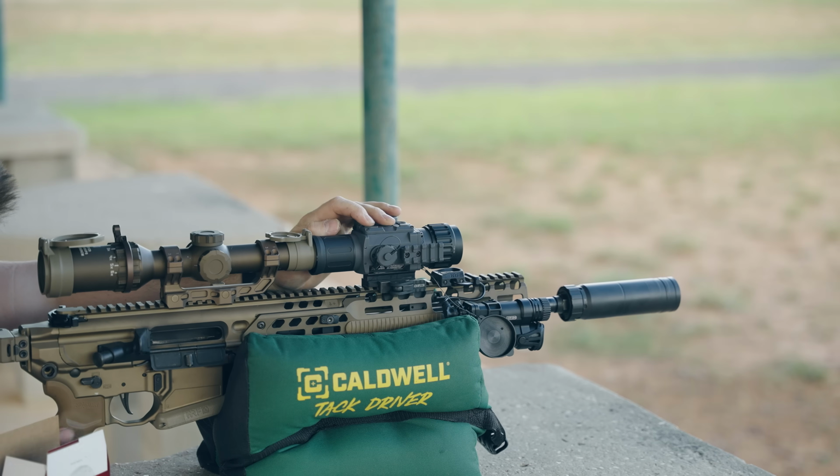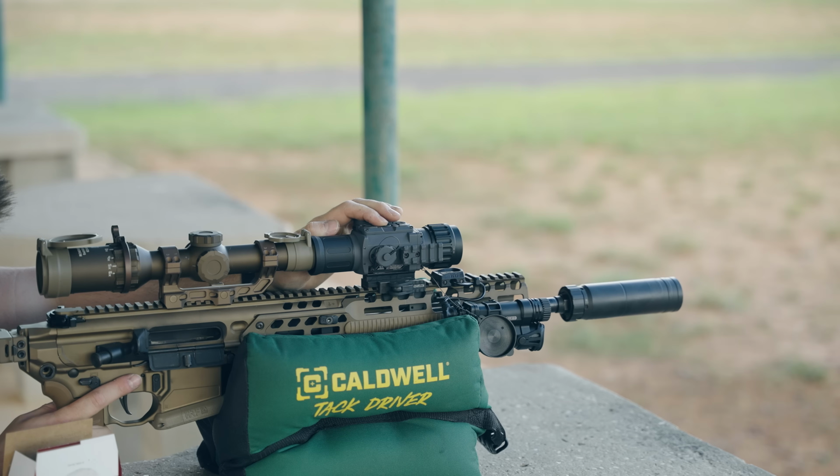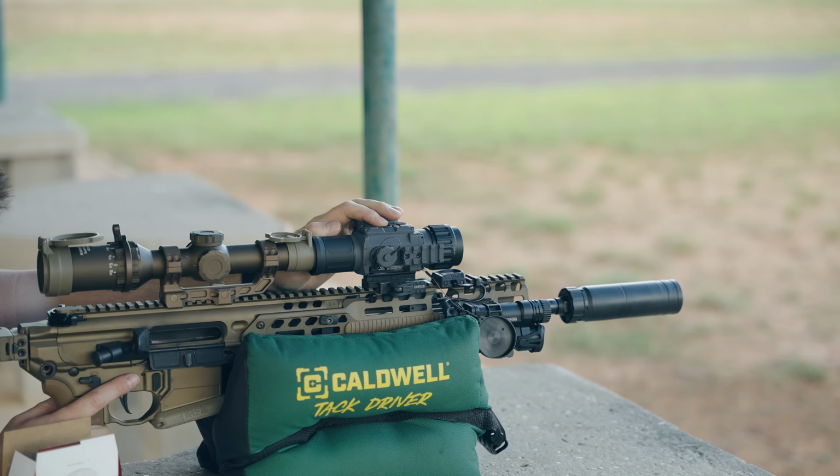Now, that being said, another con or nitpick is that there was not a sleep function. A lot of thermal optics, you tap the power button and it'll turn the display off to save battery life, and then you can tap it and make it go back on. I did not catch that on this optic. You had to actually shut it down and turn it back on. Not a super long boot cycle, but that could potentially make you miss what you're going for.